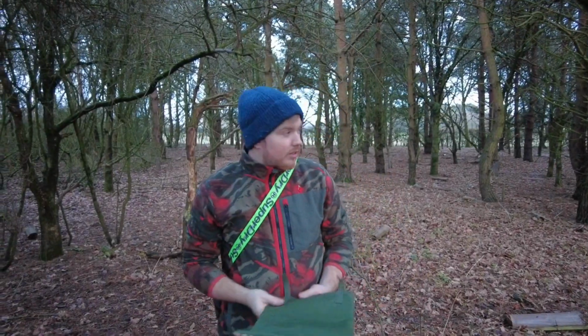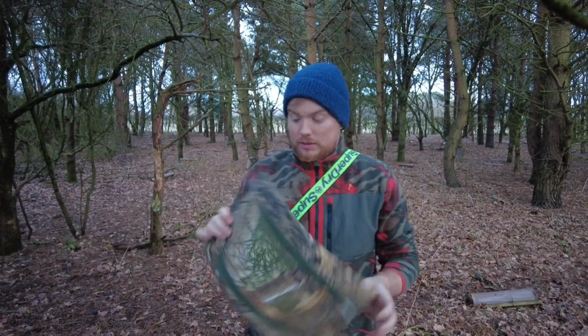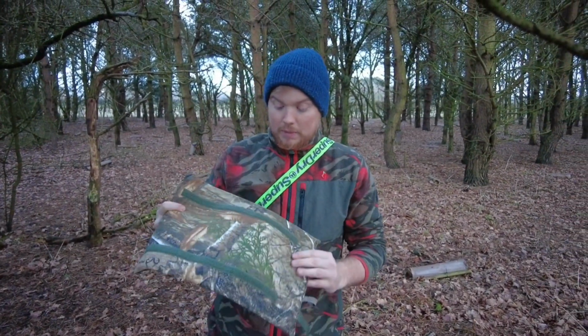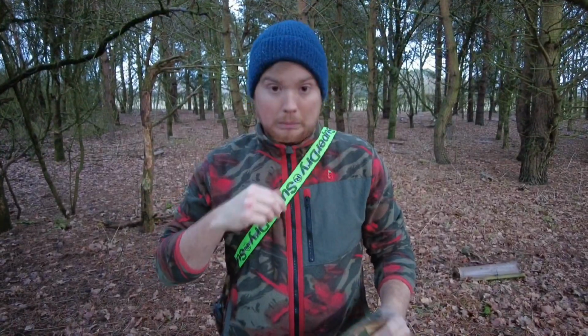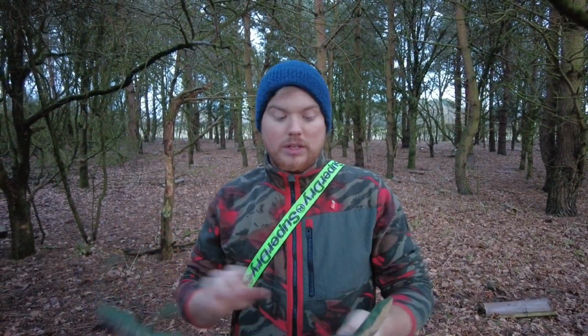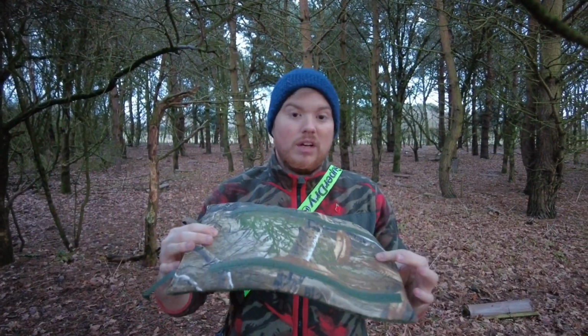One thing as well, guys, is recently I've just bought this. It was, I think, just on eBay, and all it is is a waterproof mat. Obviously it's got a bit of camo on there, so it doesn't stand out, it's not brightly coloured. It was only about 14 quid. It's smaller than I expected actually, but it is really all you need as well.